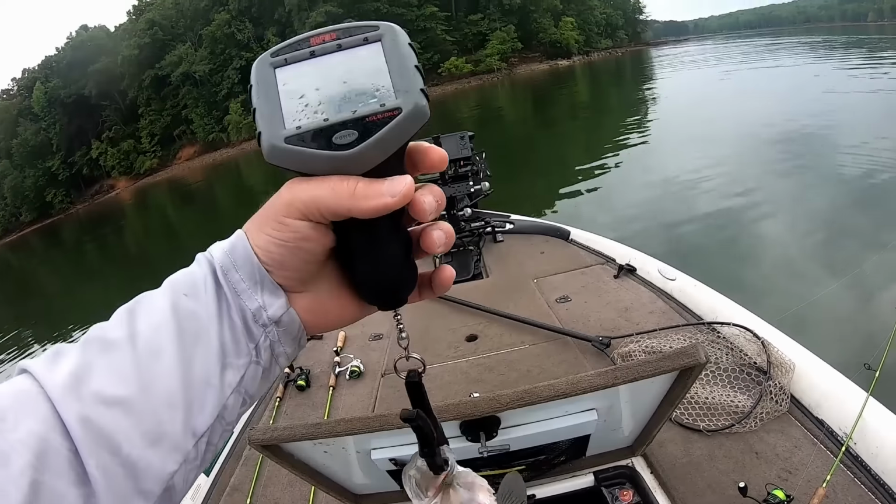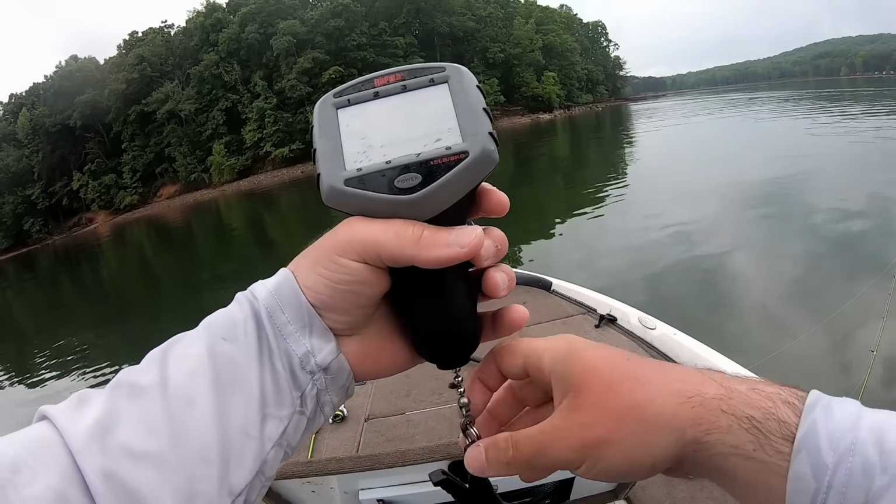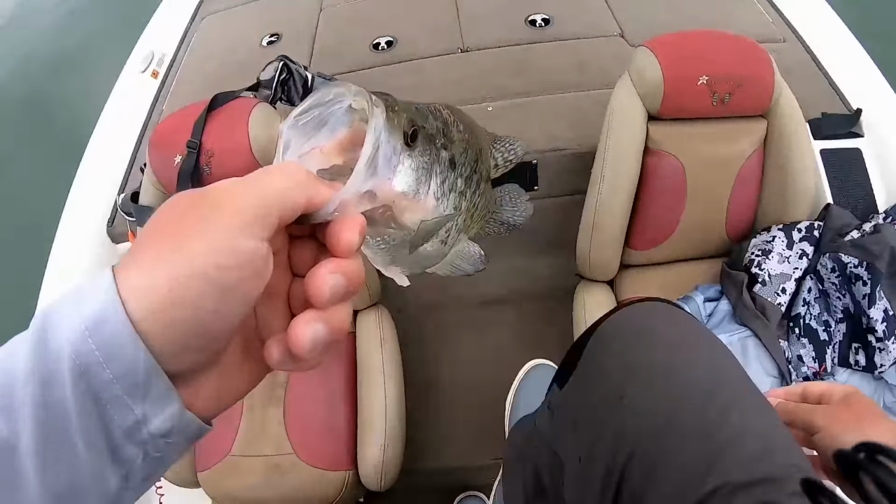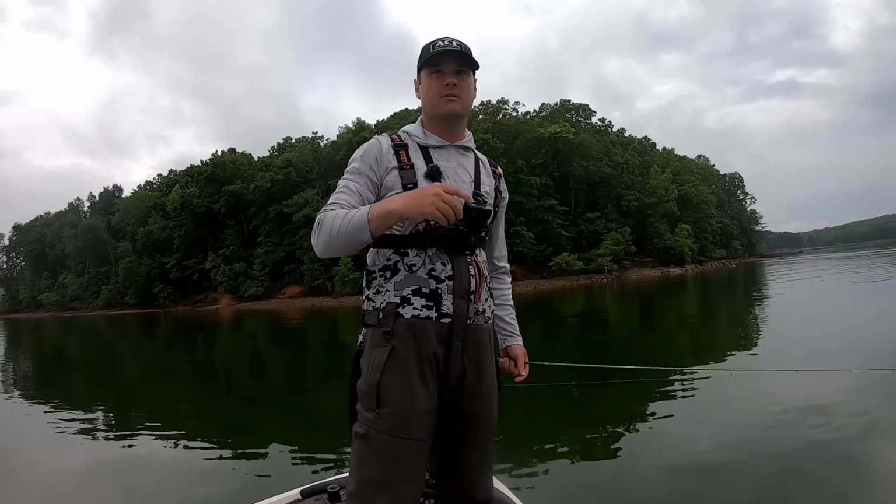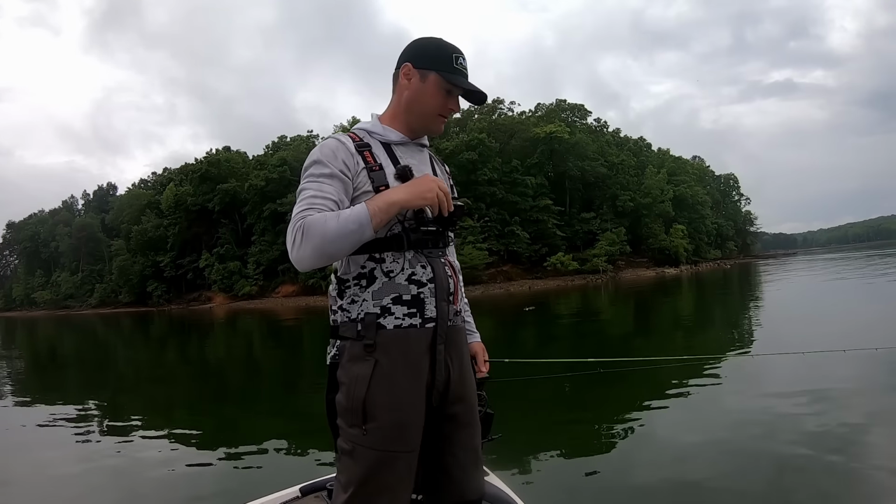Seems a little light. I'm guessing 1.5 pounds. It's a 1.2. Yeah. Keep him, but he's gonna be light. Well, he's 1.25 pounds. I'll keep him. Might as well weigh him if I got nothing else.